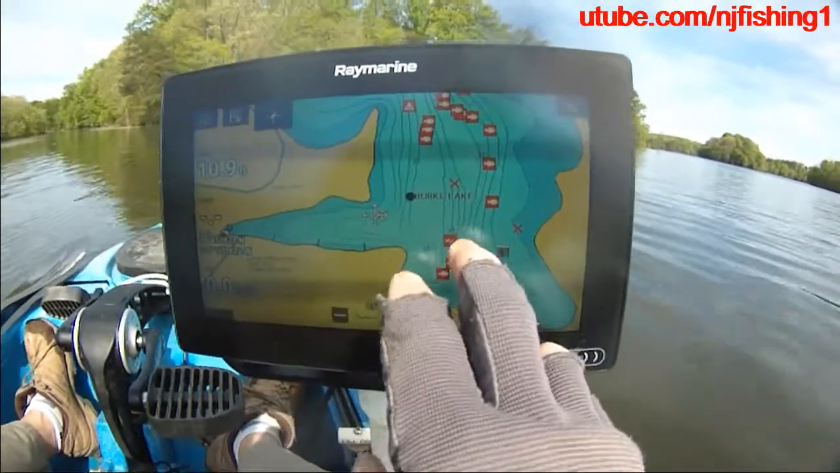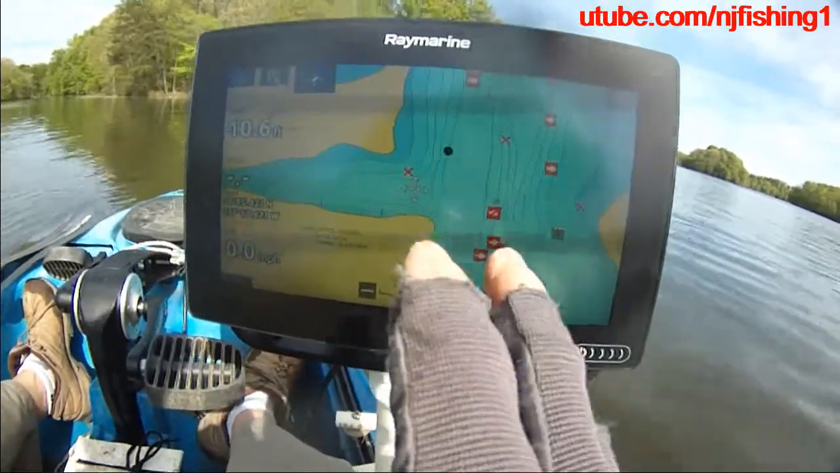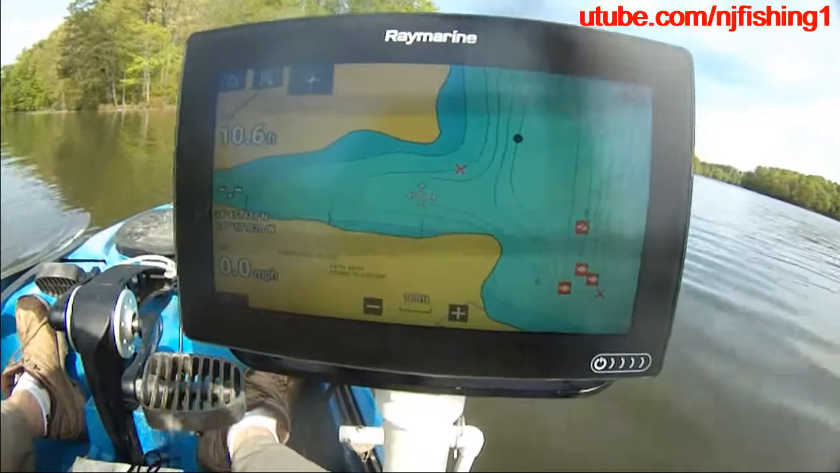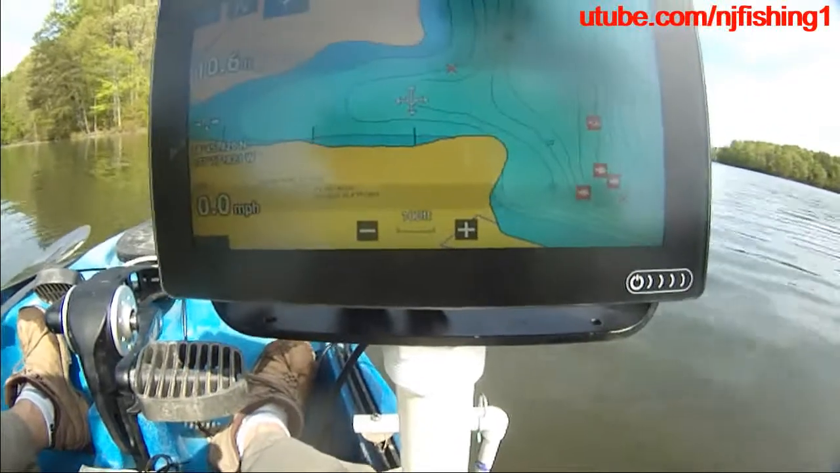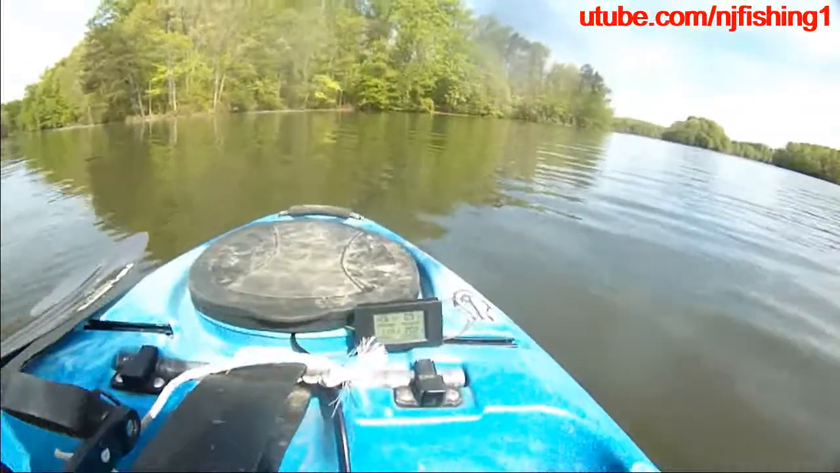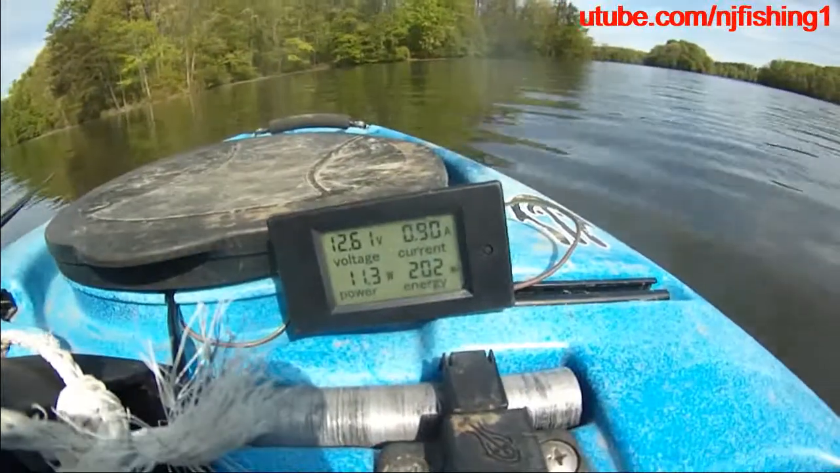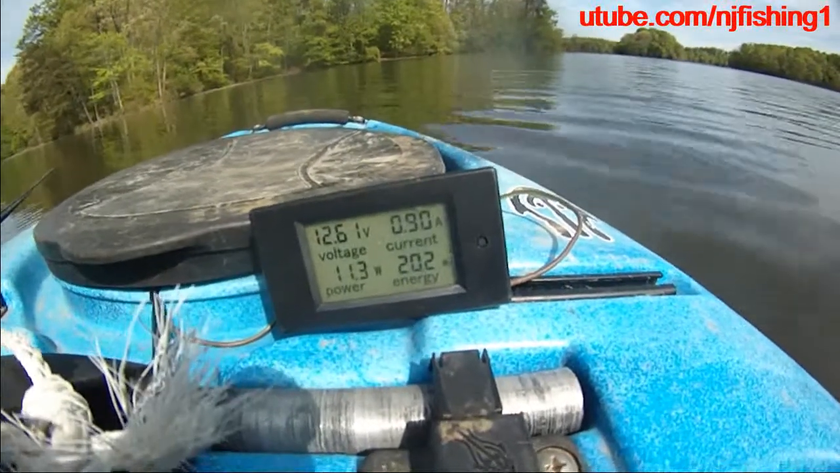You can see the depths. Well, actually, this is not the Raymarine Lighthouse chart. This is the Navionics Plus chart, because it is a lot more detailed. I do have another video that shows you the difference between the Navionics Plus chart versus the Raymarine Lighthouse NC 2 chart, so you should check that video out. As you can see, with just the chart alone, I'm drawing about 11.3 watts power, and the amps are 0.89, 0.9 amps,